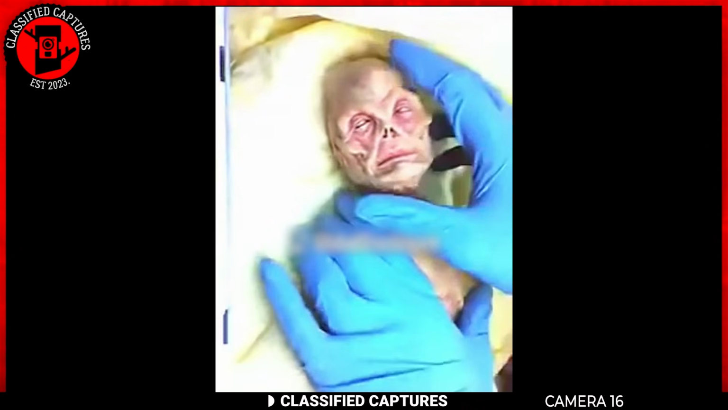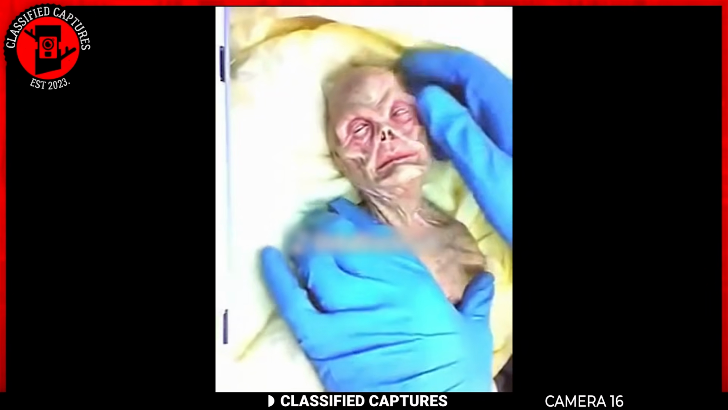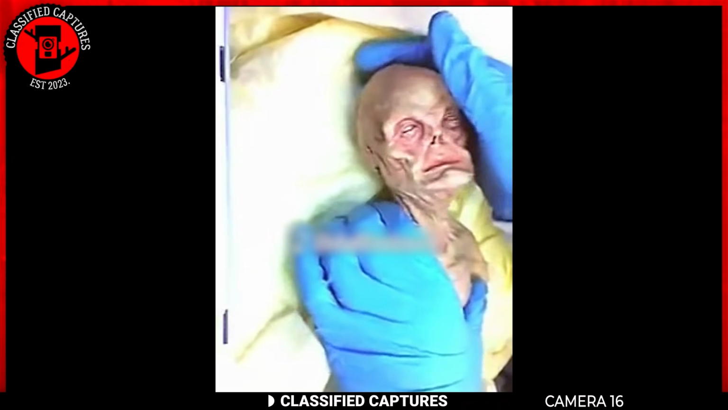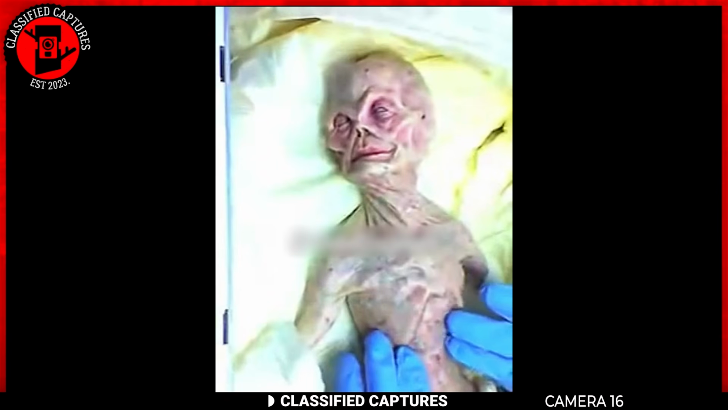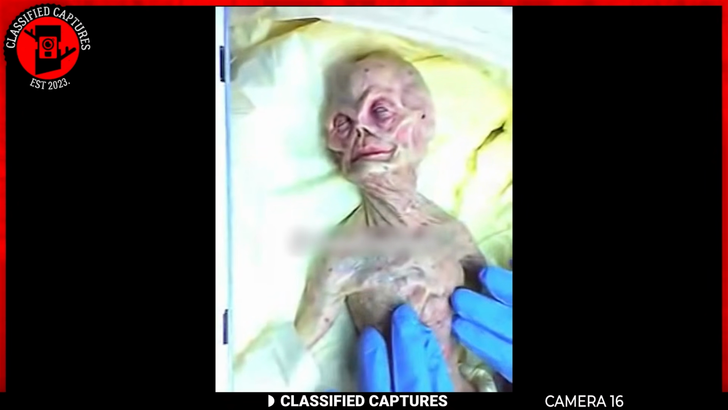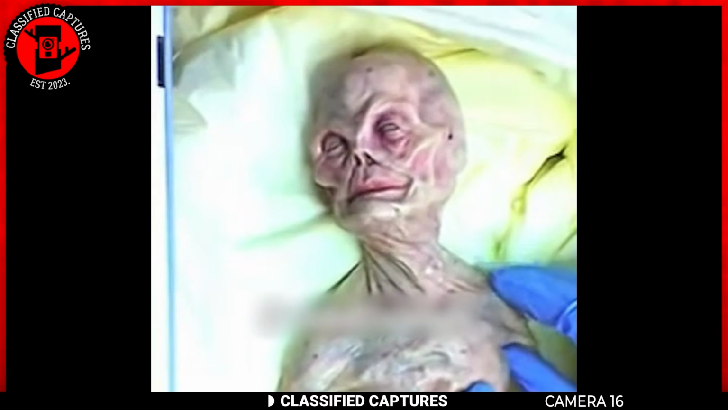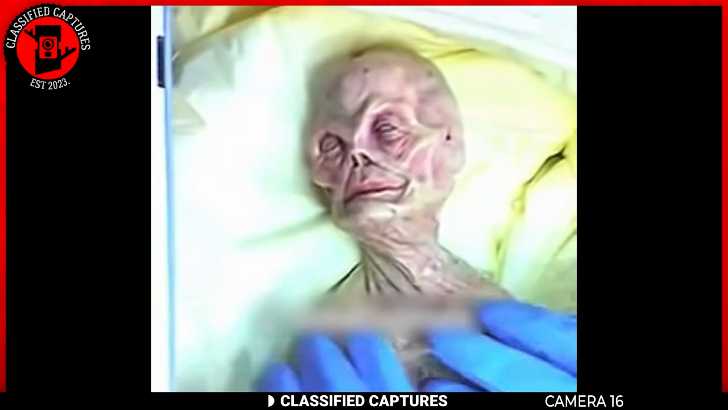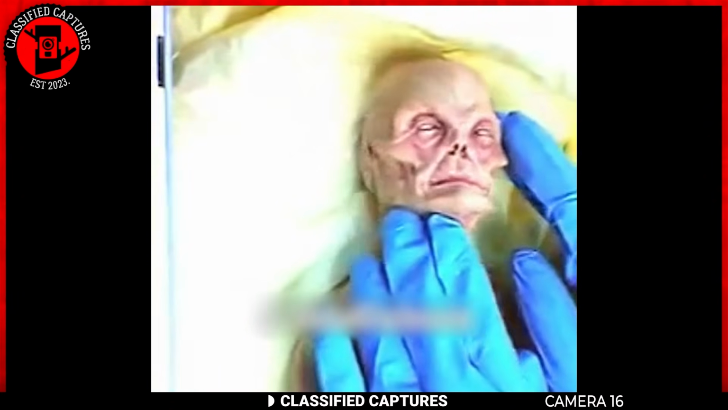This footage was allegedly recorded by a scientist who collected a dead alien specimen for an autopsy. As you can see, it looks lifeless, with its skin being a pinkish hue fading to pale. The creature's very small, about the size of a baby, but it appears to be fully matured. It's missing its arms and has a cut on the side of its head, which seems like a recent injury.